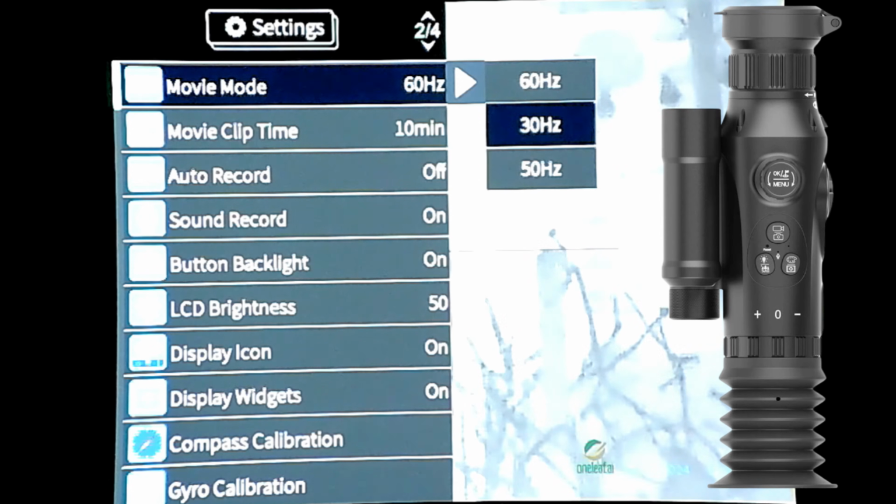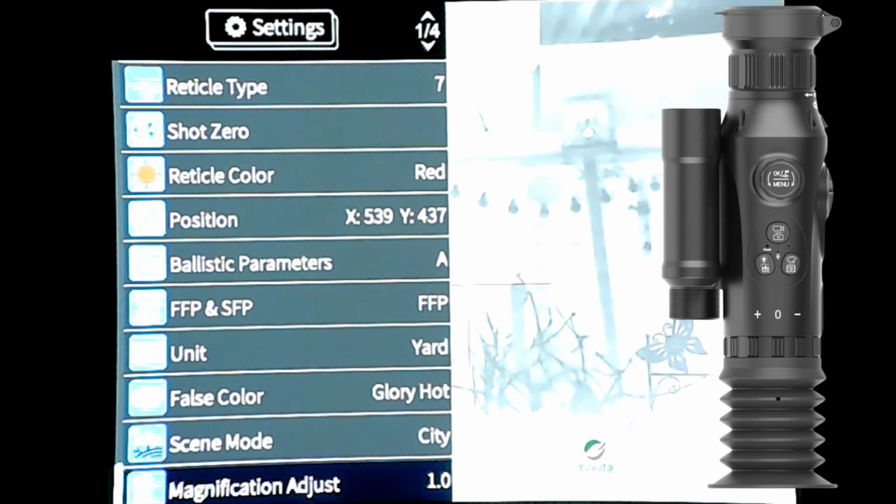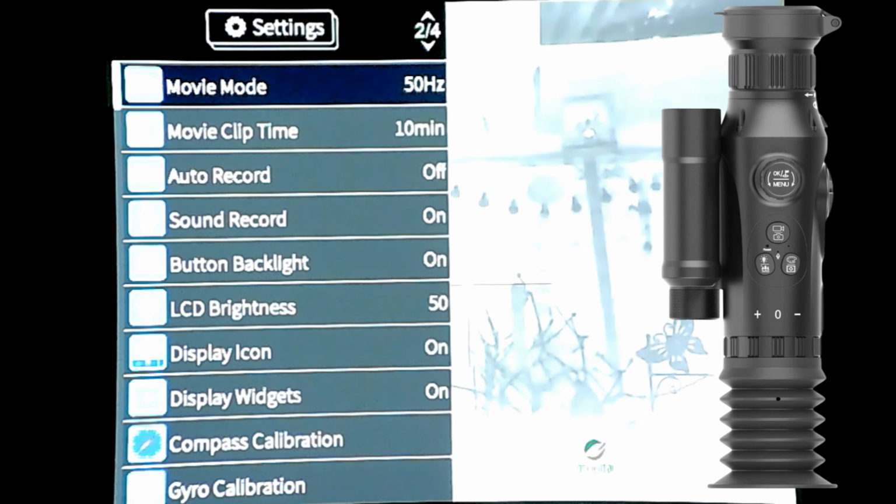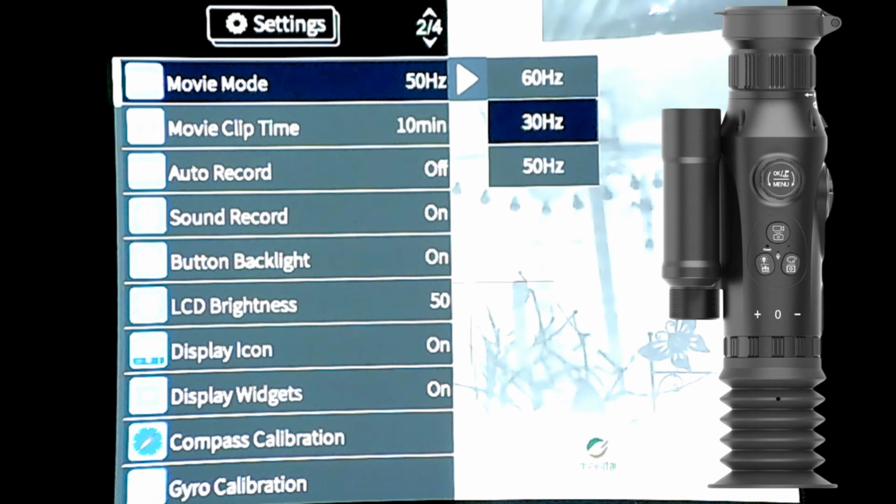Not really. That's 50 Hz. That seems okay. Go back to 60. Yeah, don't seem to have a problem with this.